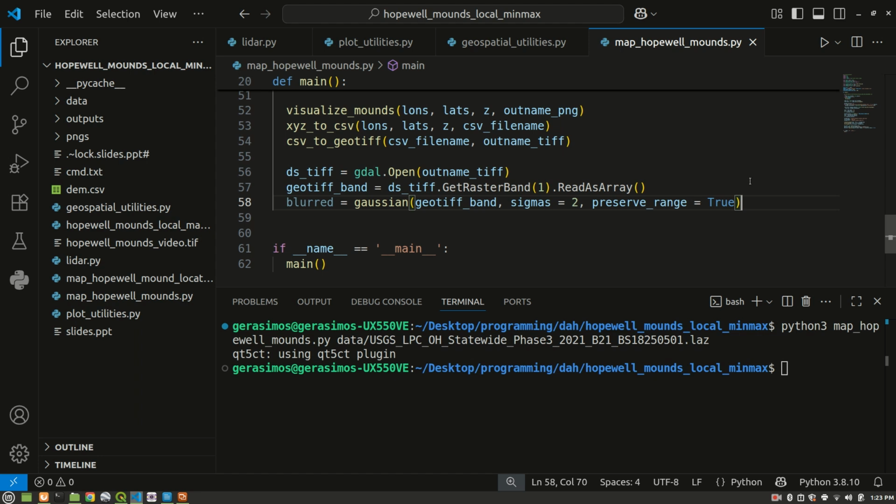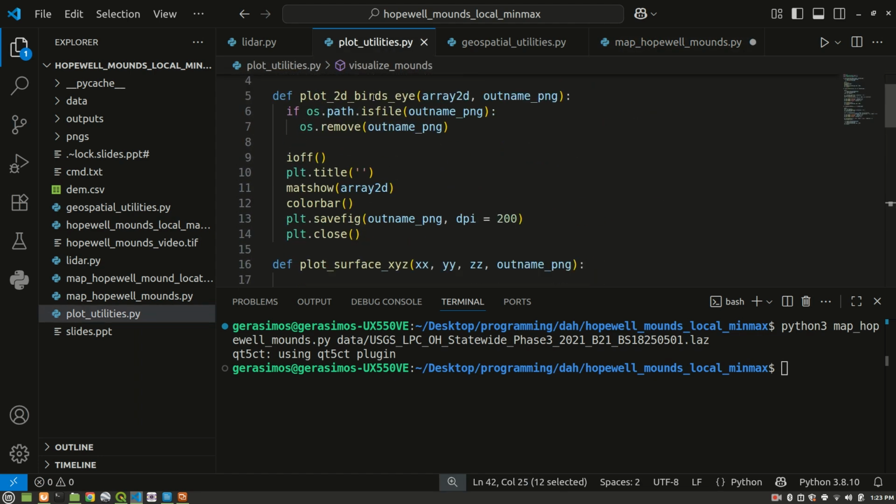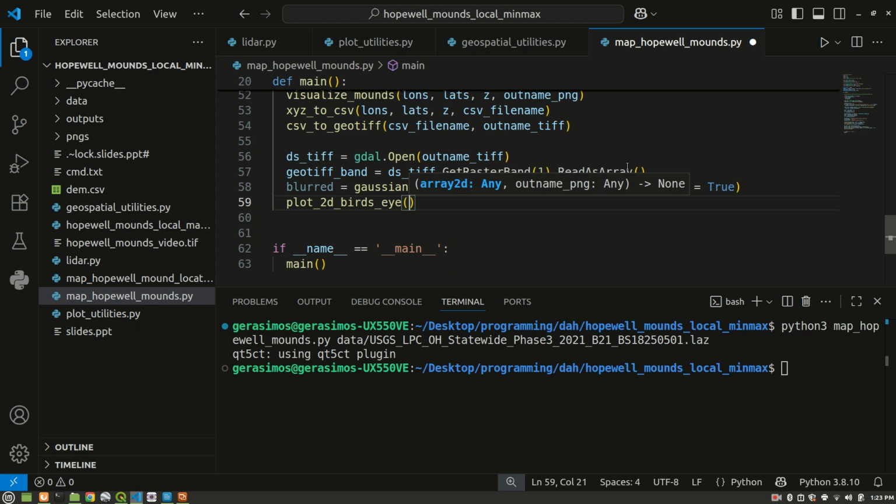And let's go ahead and see what that looks like. So we're going to call another function here from plotutilities.py. It's called plot2d bird's eye. So we're going to basically get a bird's eye view of this blurred or Gaussian smoothed LiDAR data, this GeoTIFF. So we're going to say plot 2D bird's eye blurred, and we're going to call the file blurred mounds video.png, I guess.